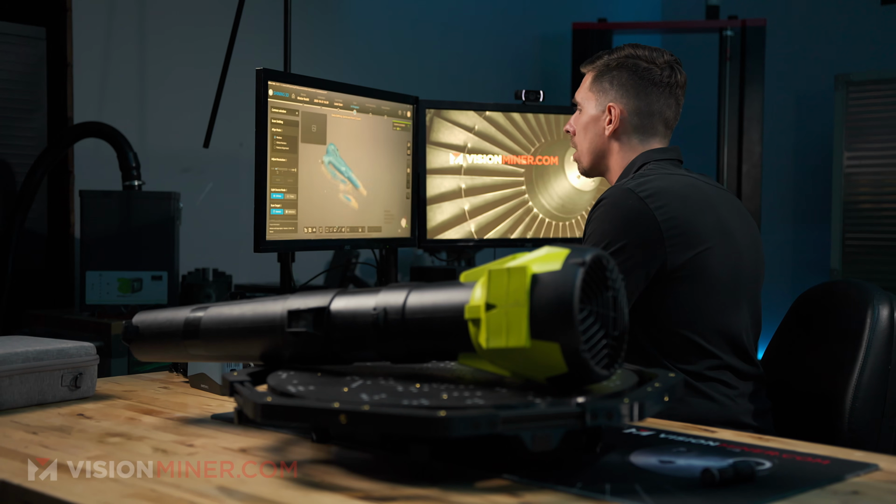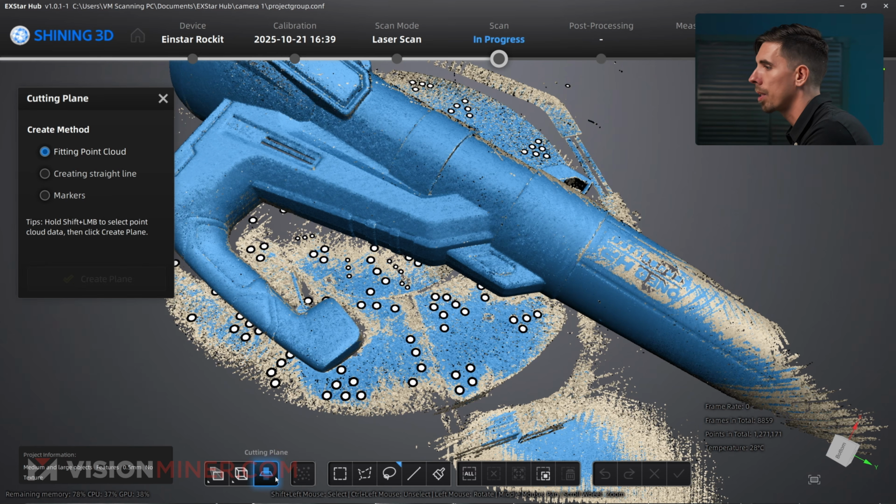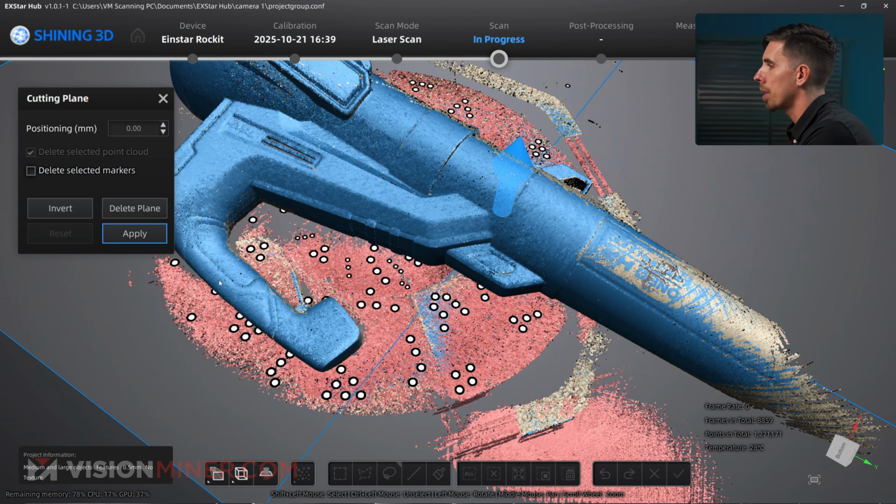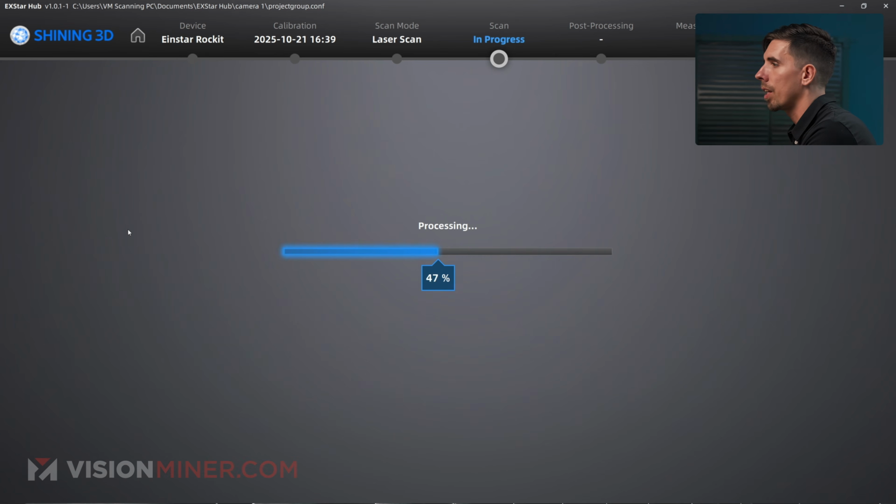Let's go in here. Let's do a markers cutting plane. So I'm gonna select a few markers. Boom, boom, boom, and boom. There we go. I can raise the whole thing up just a little bit. Let's delete all that data.